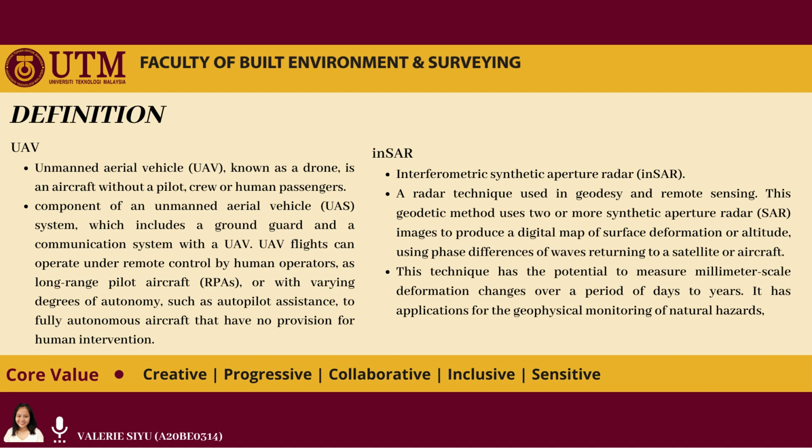Interferometric Synthetic Aperture Radar is the full name of INSAR, a radar technique used in geodesy and remote sensing. This geodetic method uses two or more synthetic aperture radar (SAR) images to produce a digital map of surface deformation or altitude, using the phase difference of waves returning to a satellite or aircraft. This technique has the potential to measure millimeter scale deformation change over a period of days to years. It has application for the geophysical monitoring of natural hazards.